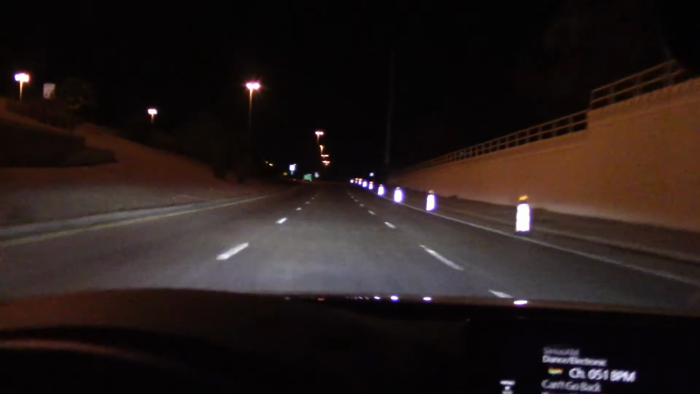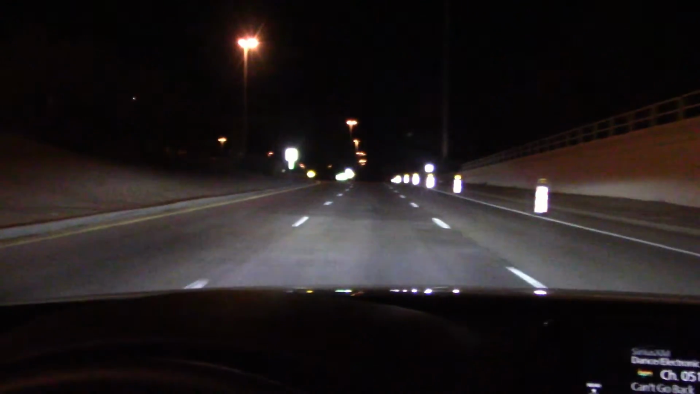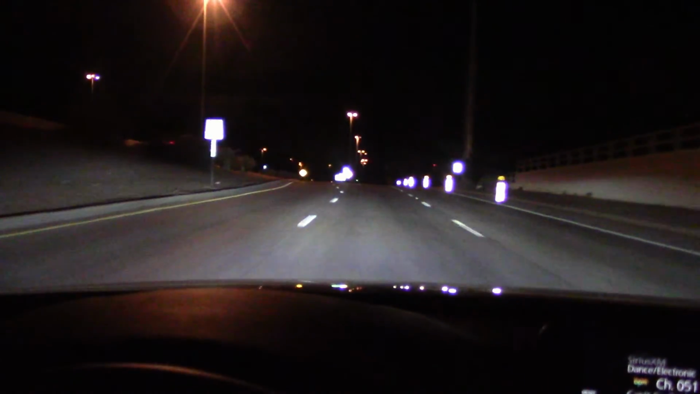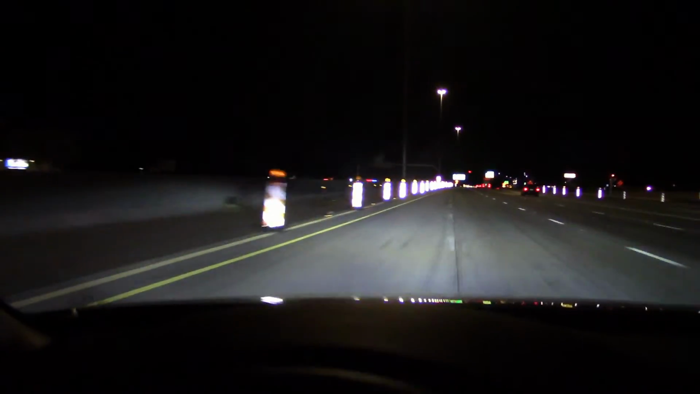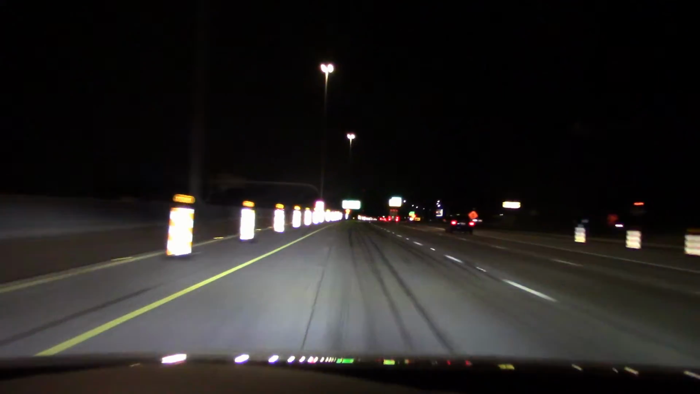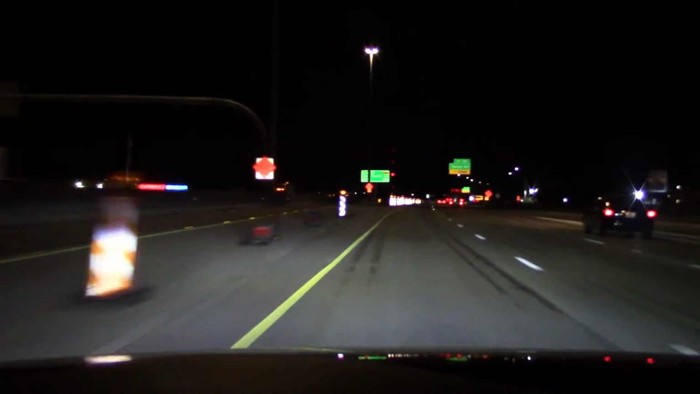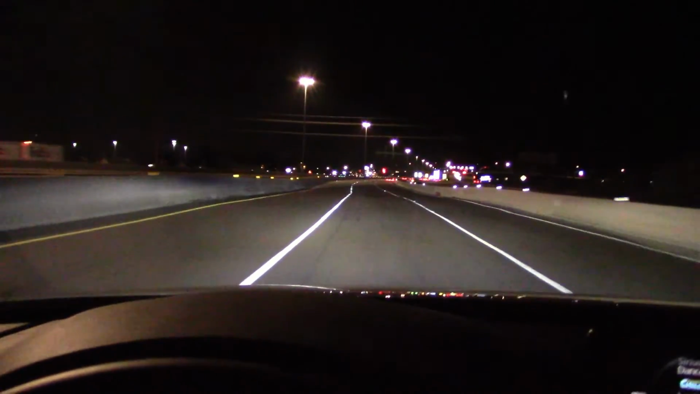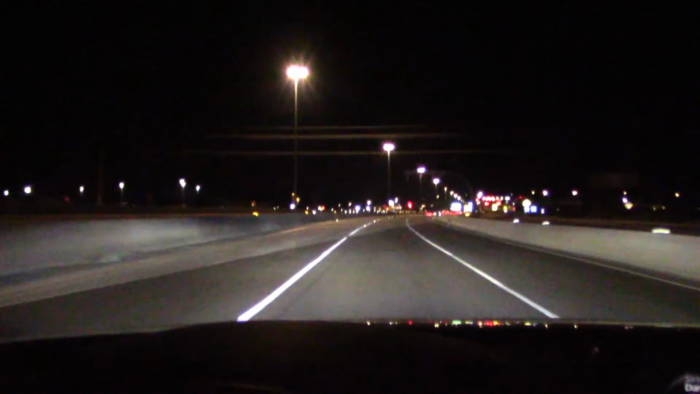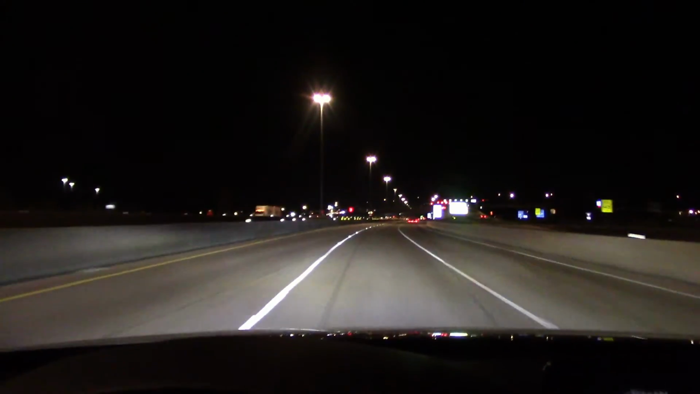Let's get on the highway, light up some road signs. Here's some right here. High beam. Low. And we got some more. Let's light them up. Ooh. Lit up everything, didn't we? Better shut it down to low. And low and high. Really lighting up the freeway here. No complaints at all.